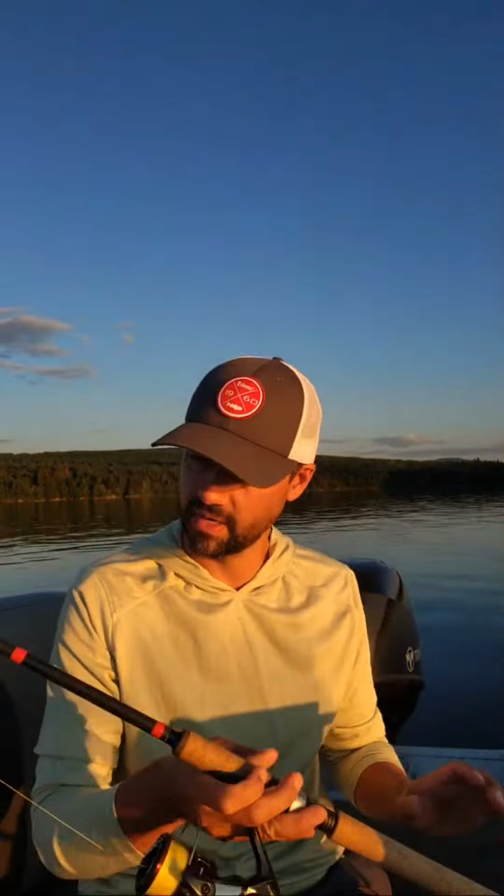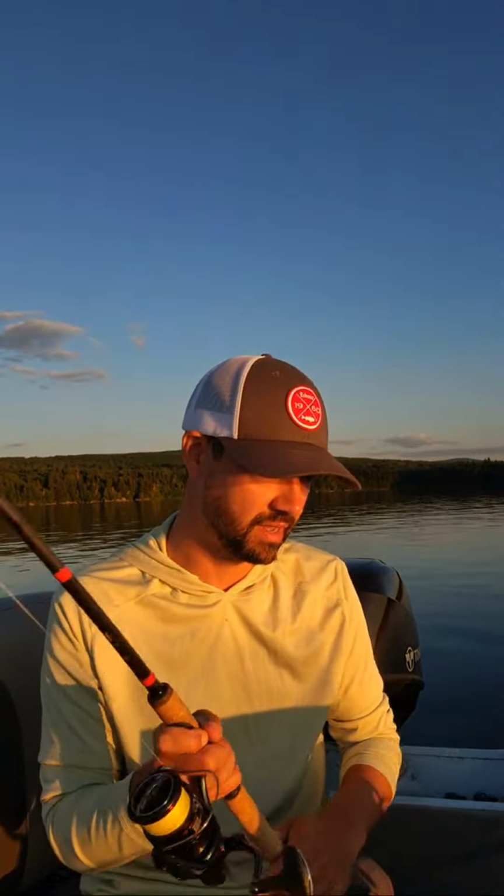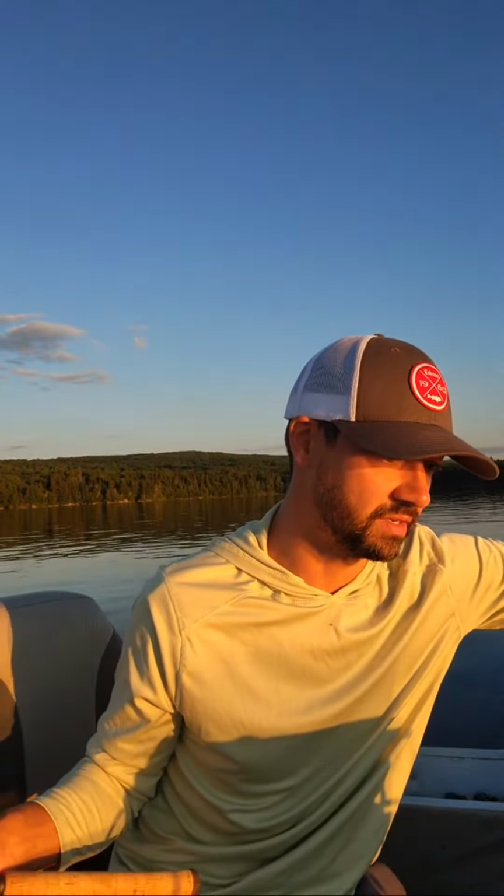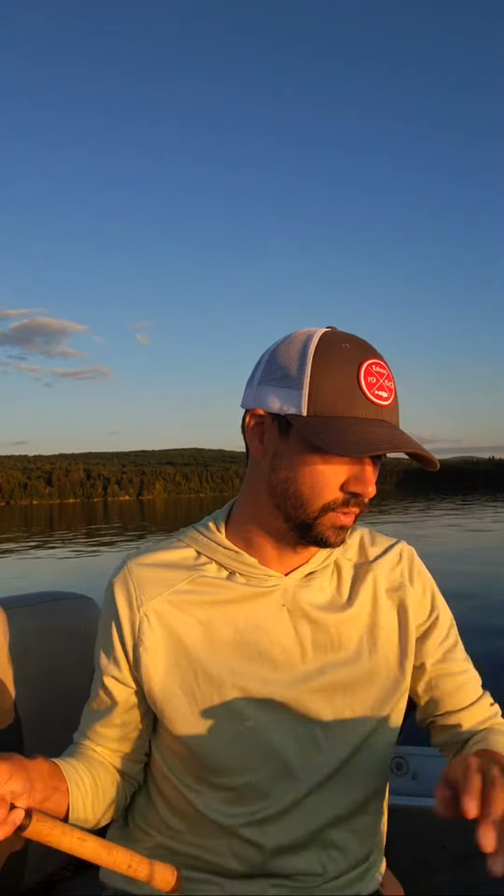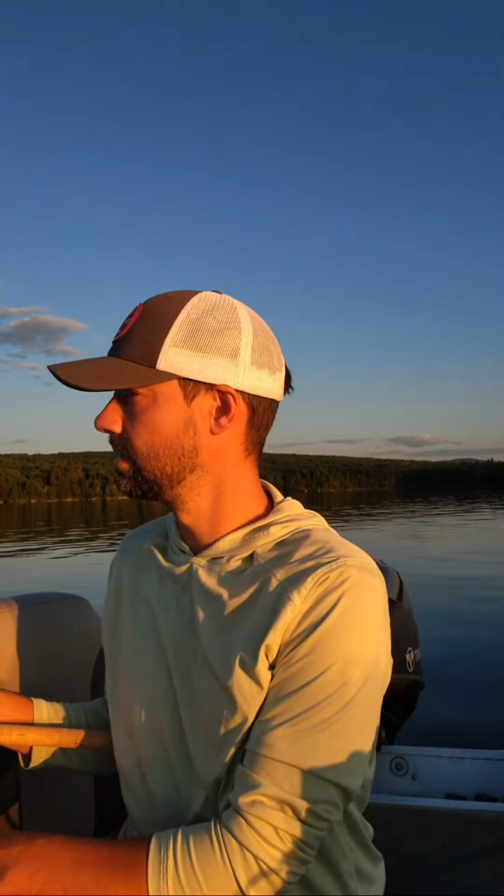What pole am I using right now? This is a G Loomis GCX842 SJR. This is my heavier rod, and I just have this tied on because I have a heavier jig tied on. Ooh! Eat it. Come on, eat it in the mud. Oh, he's all over it. Come on. This is a heavier jig. Just pinned at the bottom and I missed it.